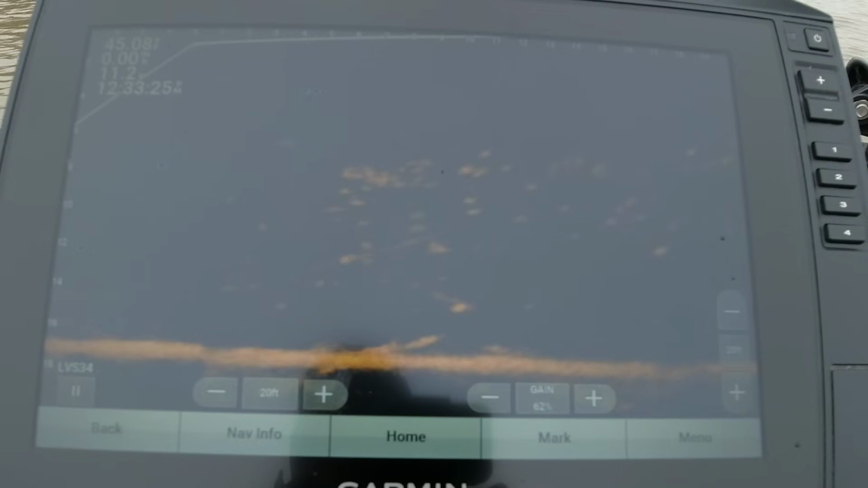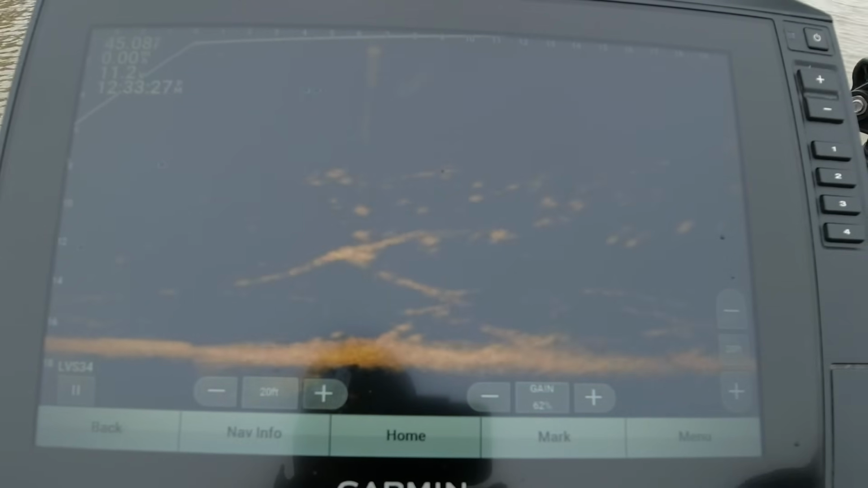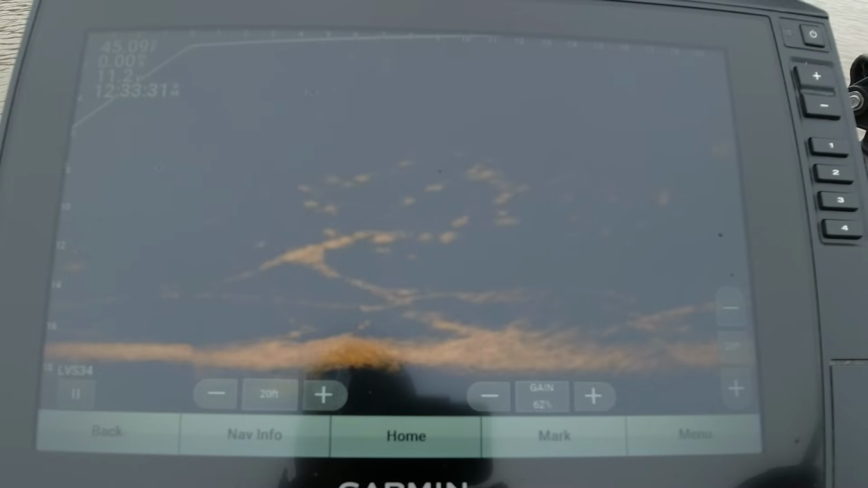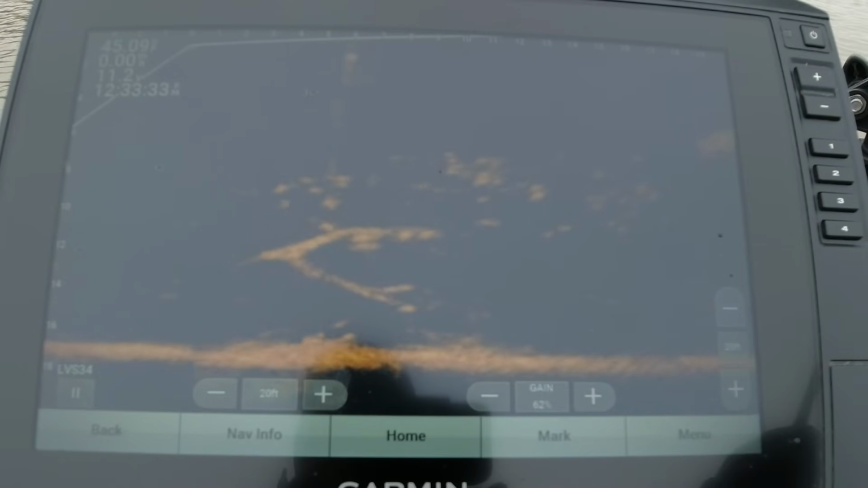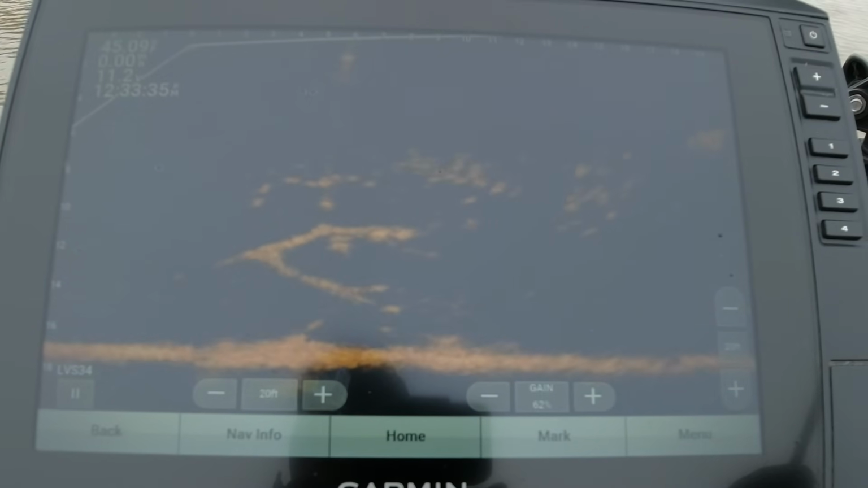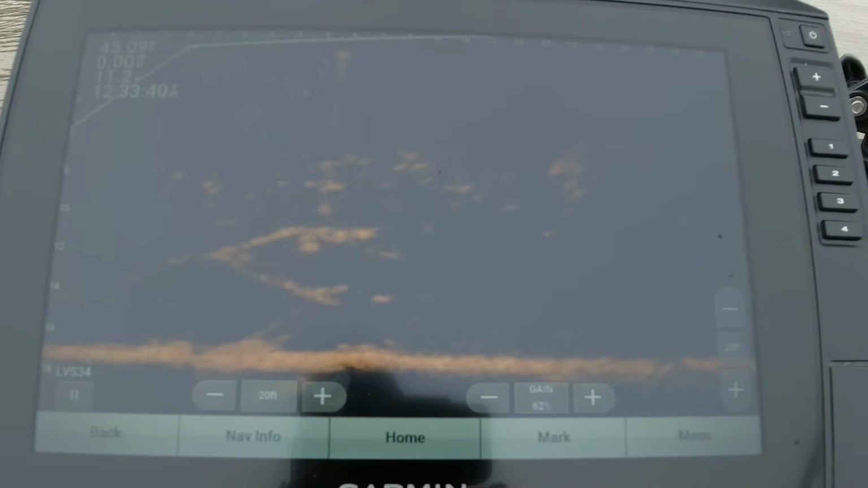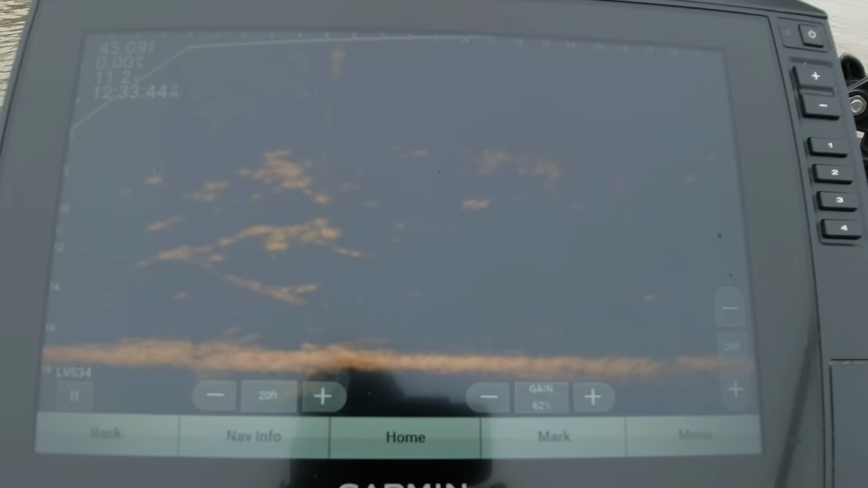There's another one up here looking a little bigger, unless it's two fish together. That's something else too. If there's two small fish close together, they'll give you the impression that they're a big fish until they separate.